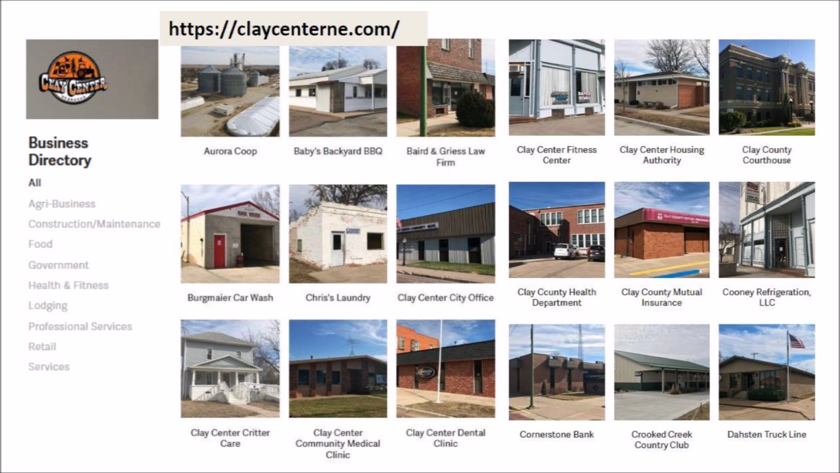Clay Center does not have a Starbucks or McDonald's, so for breakfast you fry bacon and eggs with a side of hash browns and brew your own coffee. Then you work from dawn to dusk, taking care of your animals and your fields.